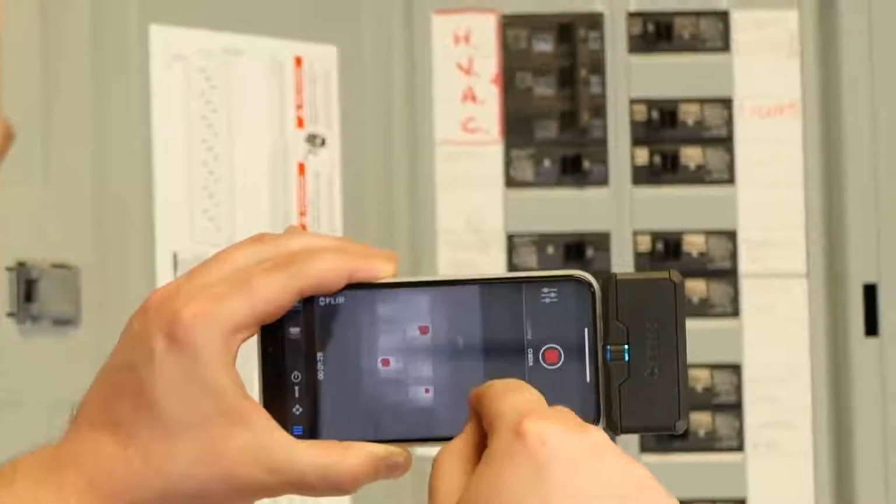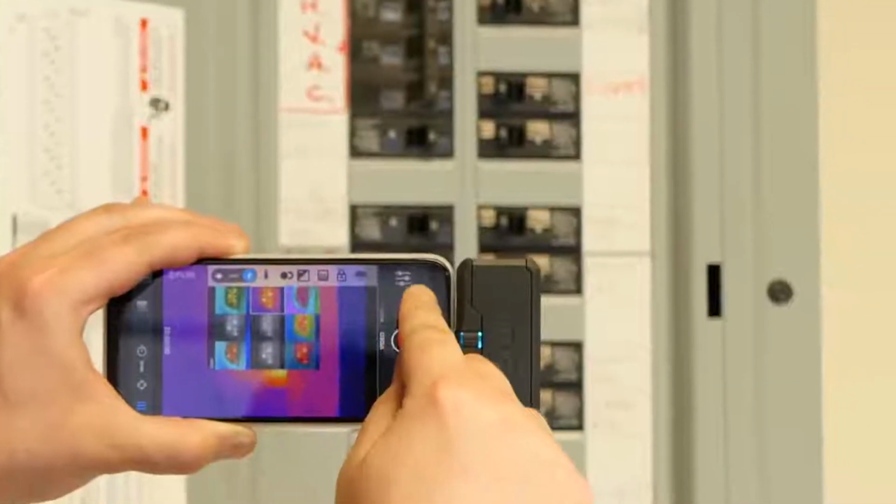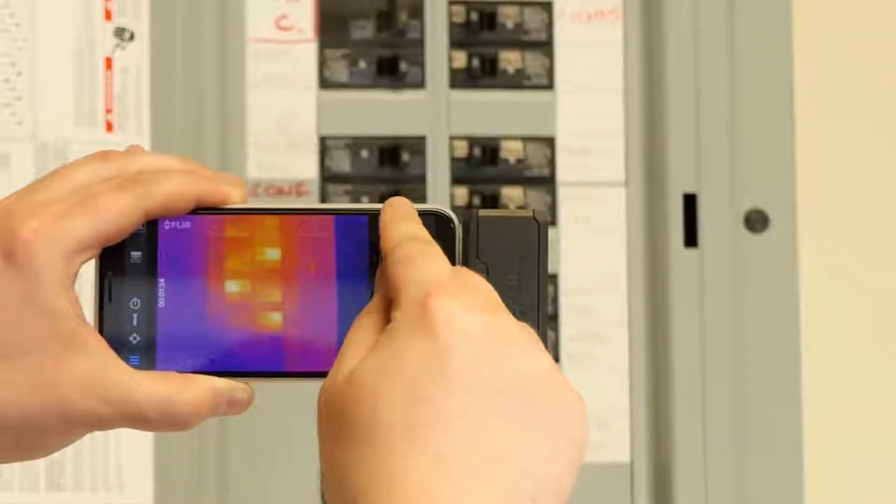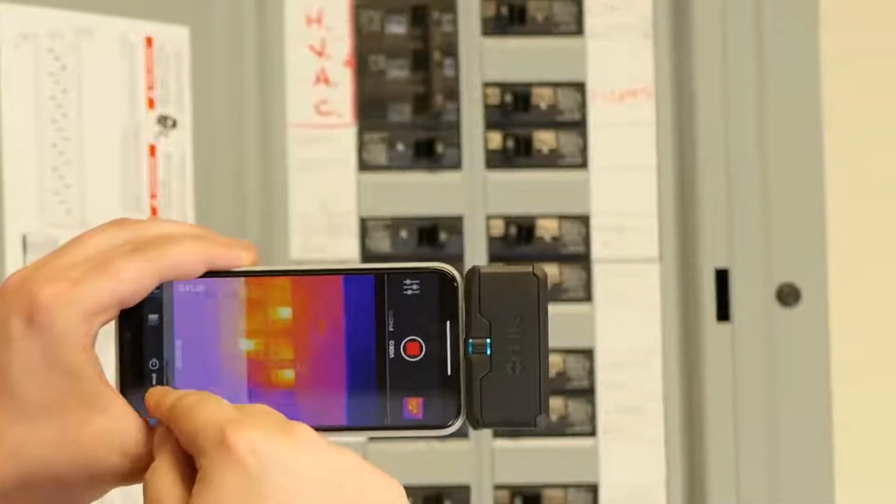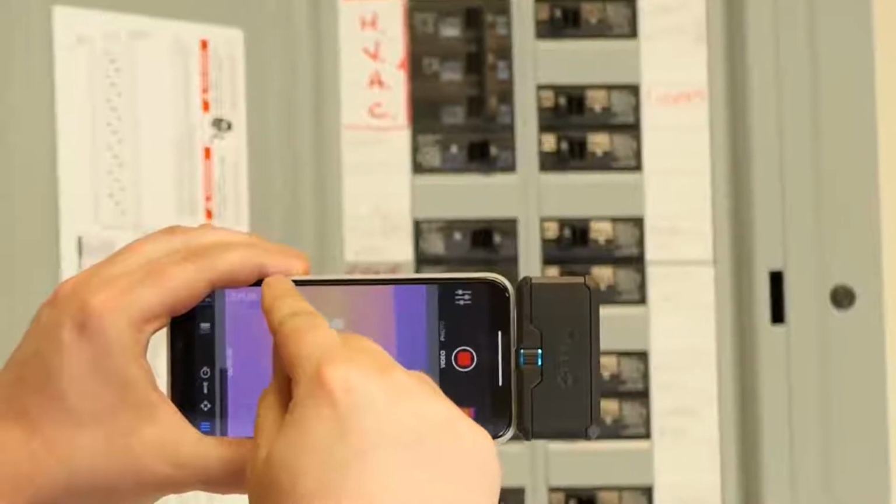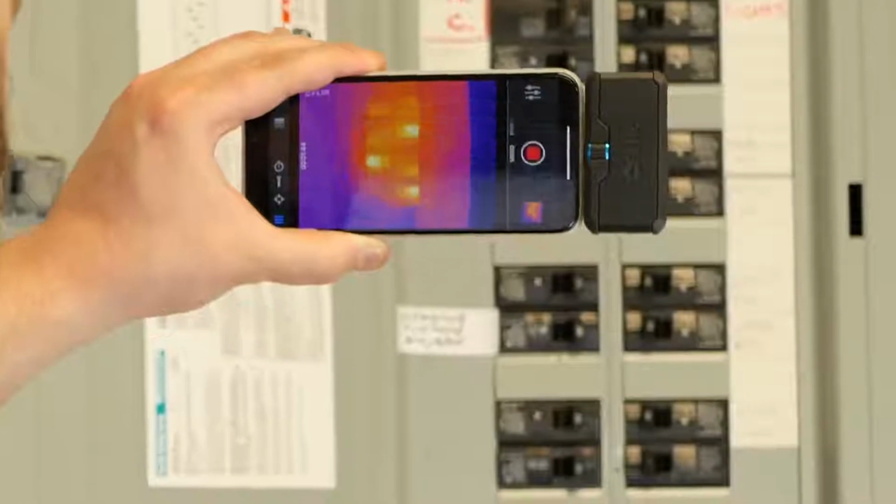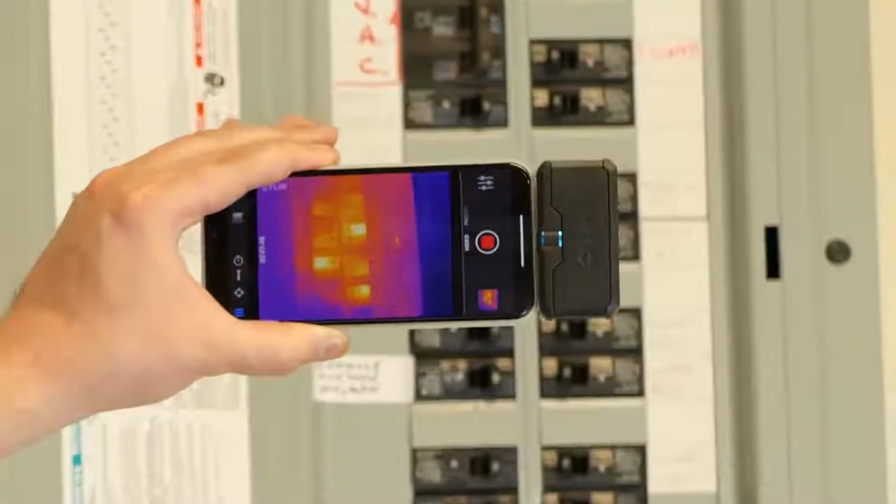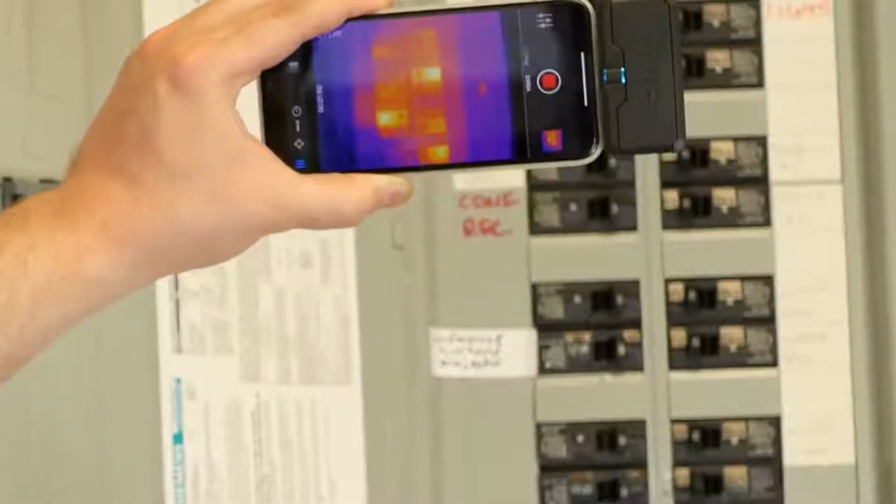Let's turn off the MSX though. Go back and look at more of a true comparison between these two. Turn off that spot. So there's the raw FLIR thermal image in all its glory.